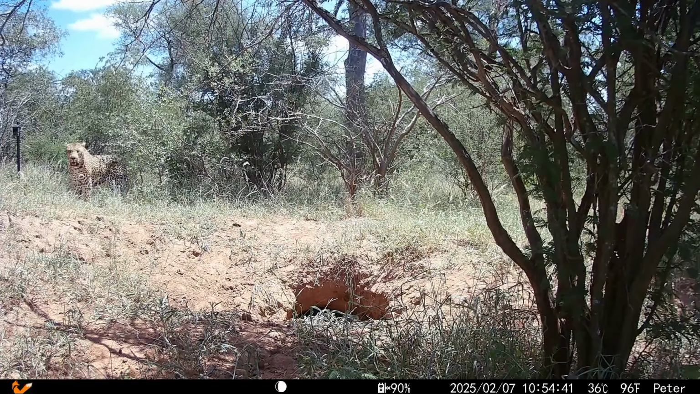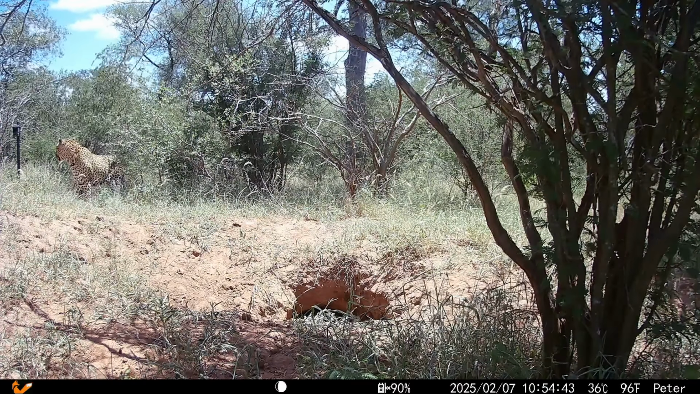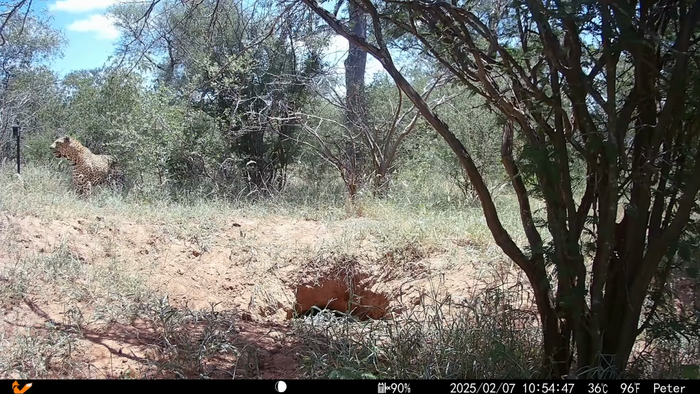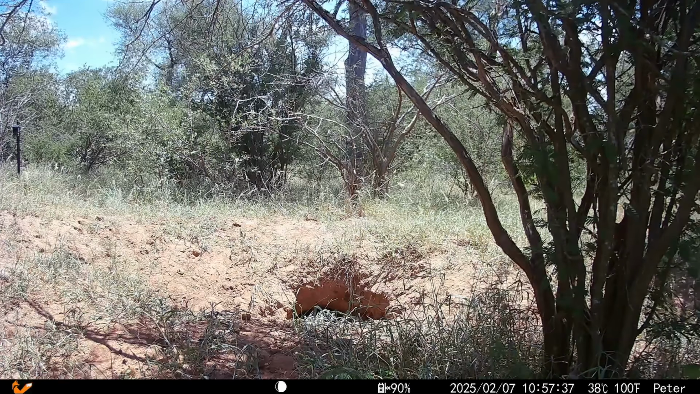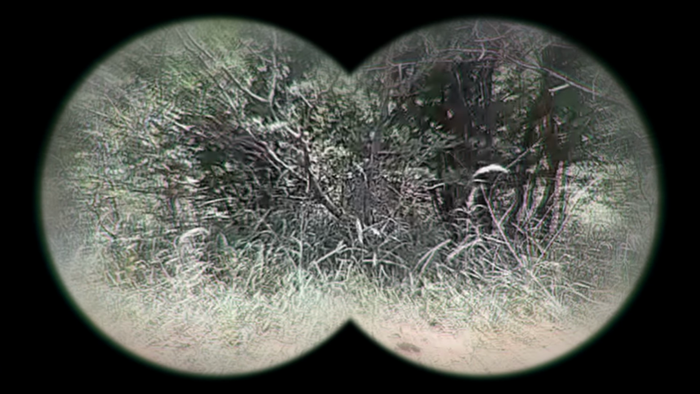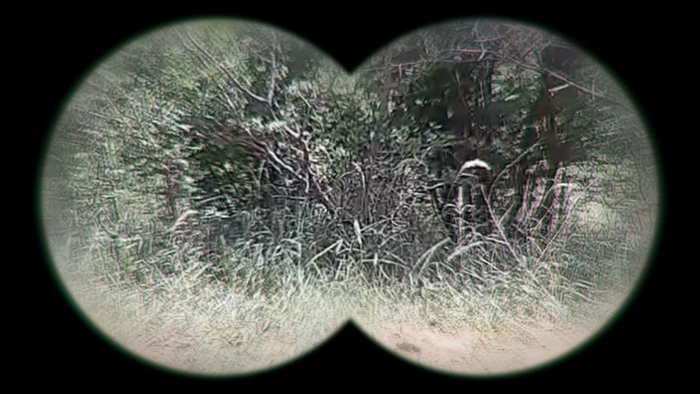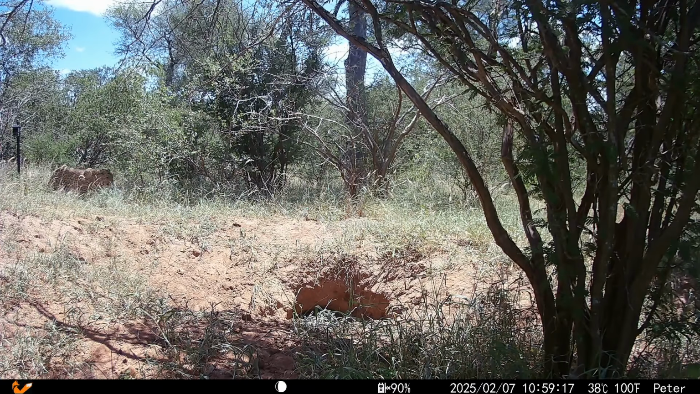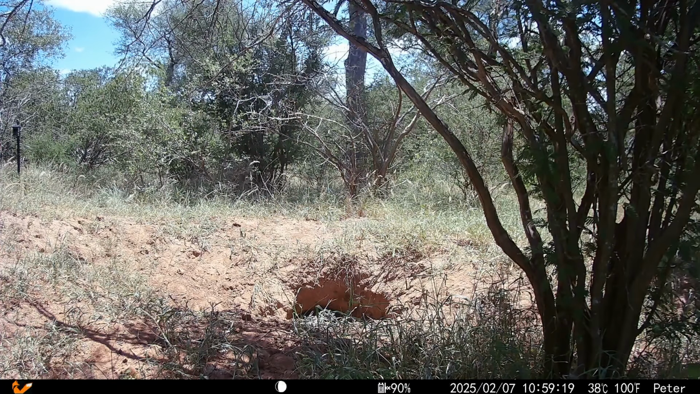On the 7th of February 2025, Mafu showed up in front of Peter's camera at the Rotsvay burrows in 35-degree heat. He's hardly visible here, but he made himself comfortable in the shade in front of a warthog burrow, and with it being just before 11 a.m, I assumed he must have had brunch on the mind. But then, out of the blue, a female showed up and they mated right in front of the camera.